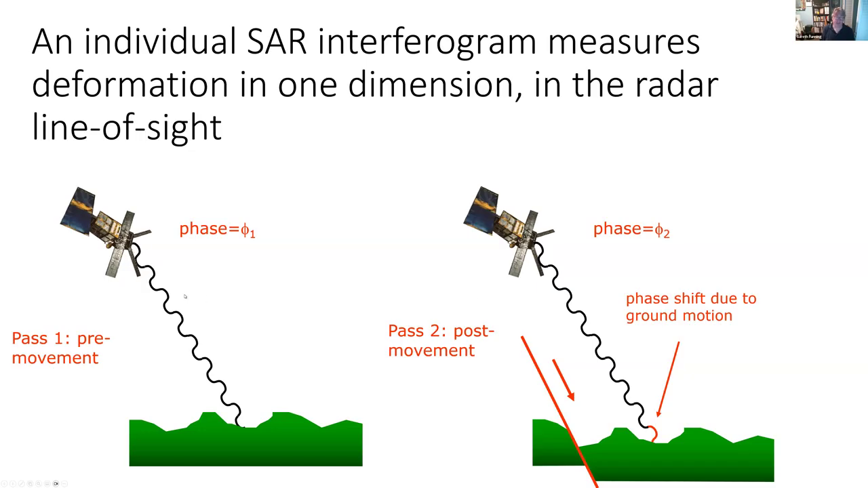And if the ground were to move between one pass and the next pass over the same place, when you difference the phase from the second image from the first one, you will detect the phase change that occurred between those two passes, and that phase change is detectable in theory. So we use that difference in phase to estimate the movement of the ground. That is the whole basis of InSAR.